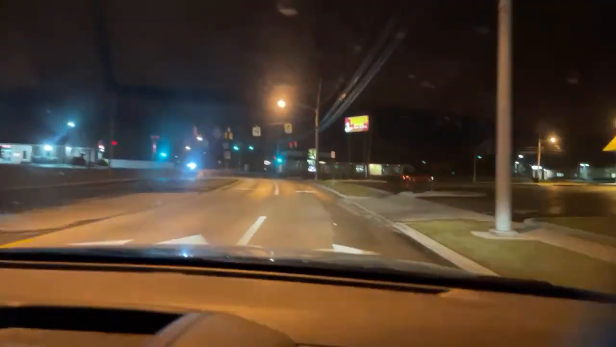Oh, we're gonna get her good. I'm gonna pull up right next to her. It's gonna be so funny. Oh, she's got a red light too. Oh, dude, we're gonna get her.